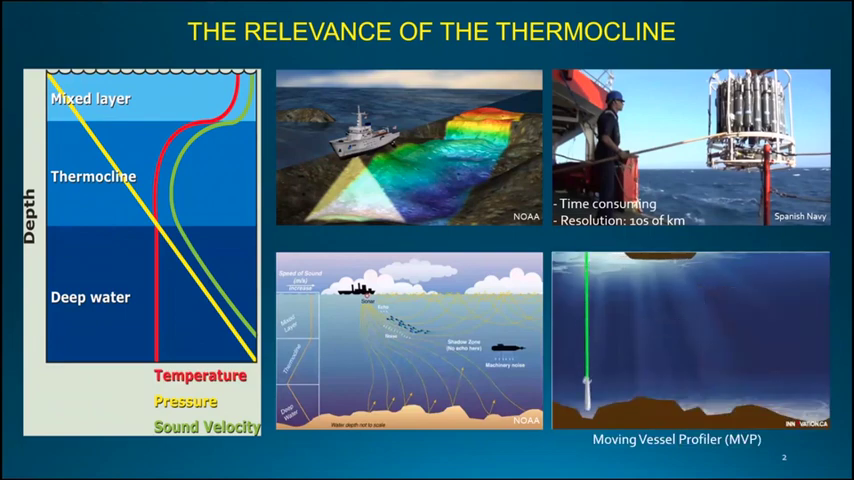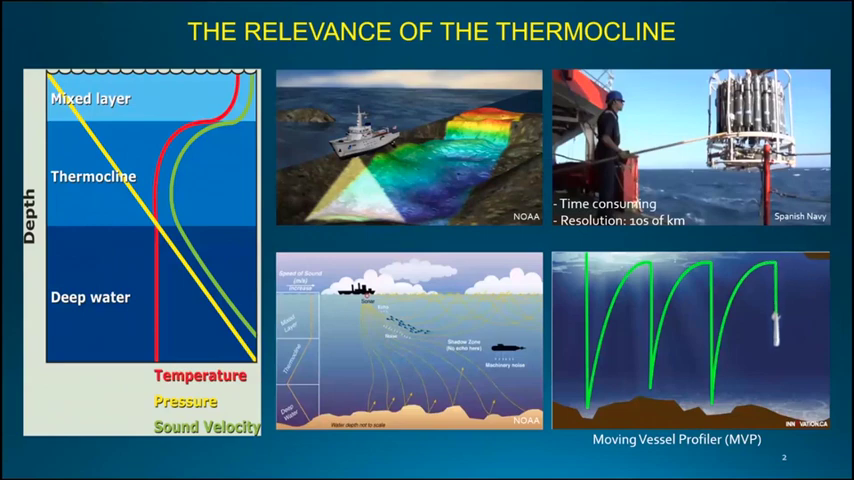In this case, a free-fall fish with sensors on board goes down till close to the seabed, and then we take it back to the surface and it drops back down again. So we have a continuous measurement of the variables in the water column. But we cannot use it all the time because we are constrained by the wear and tear in the hardware. So the resolution that we can achieve in a long-term mission, let's say several weeks, is less than 10 kilometers.